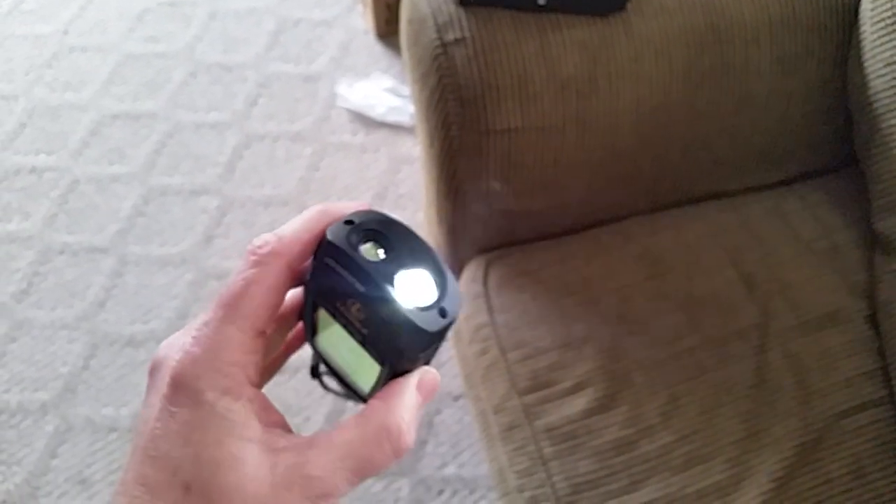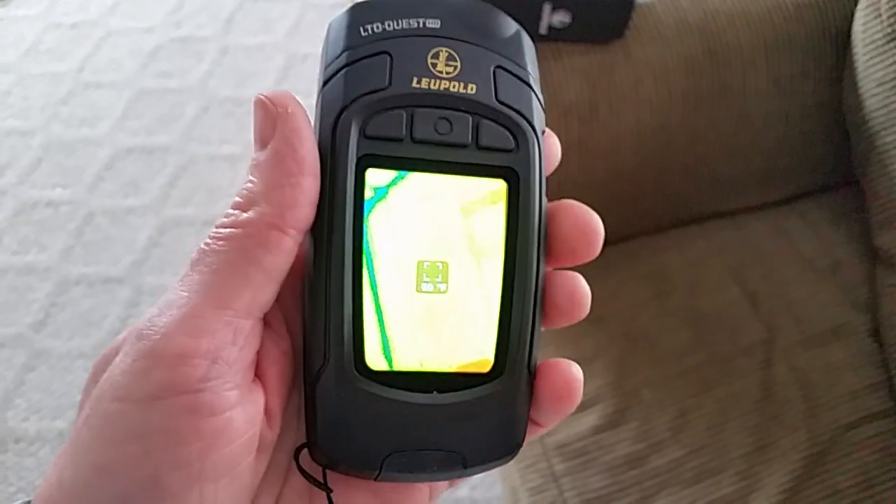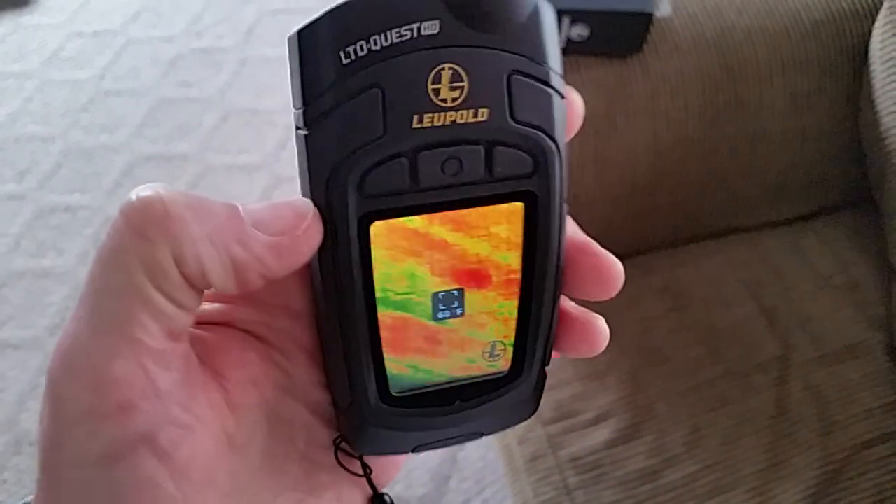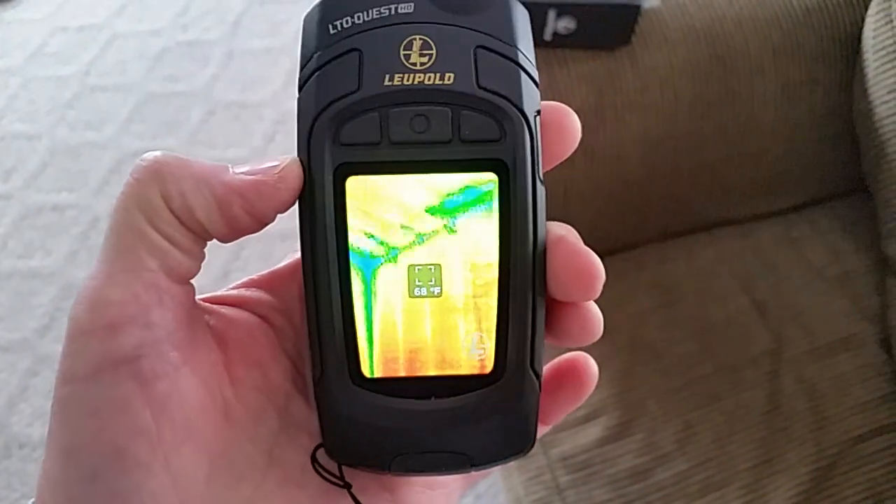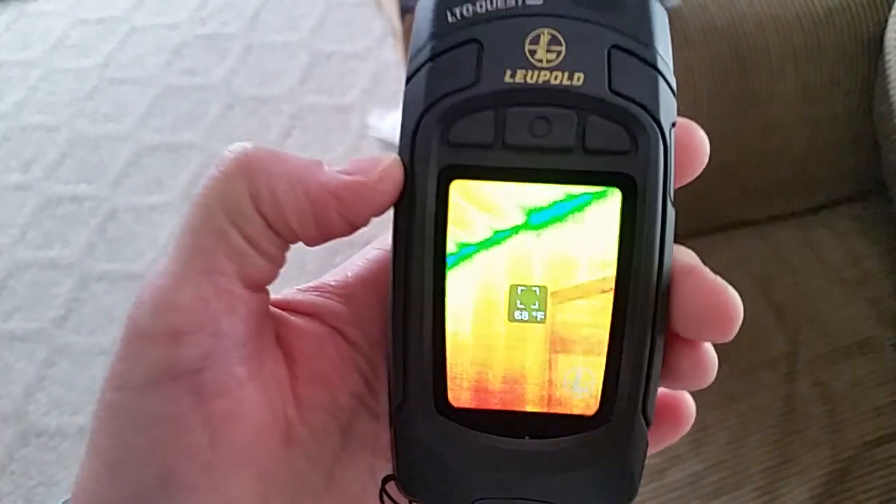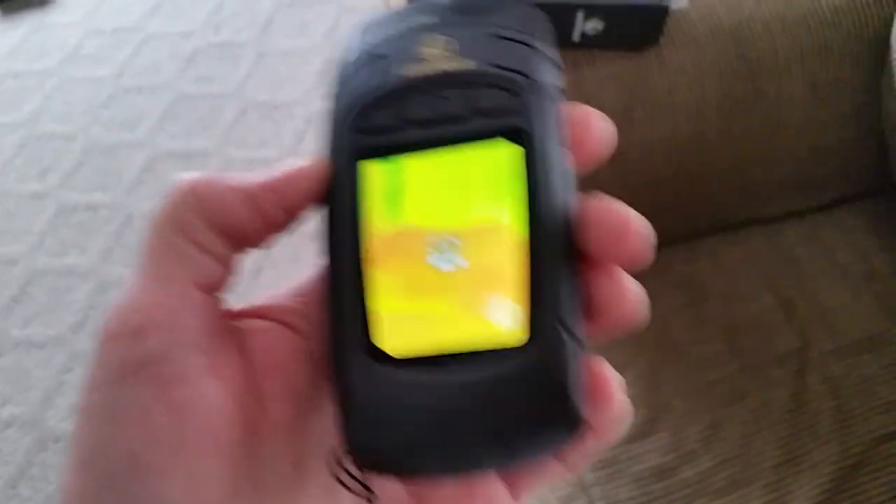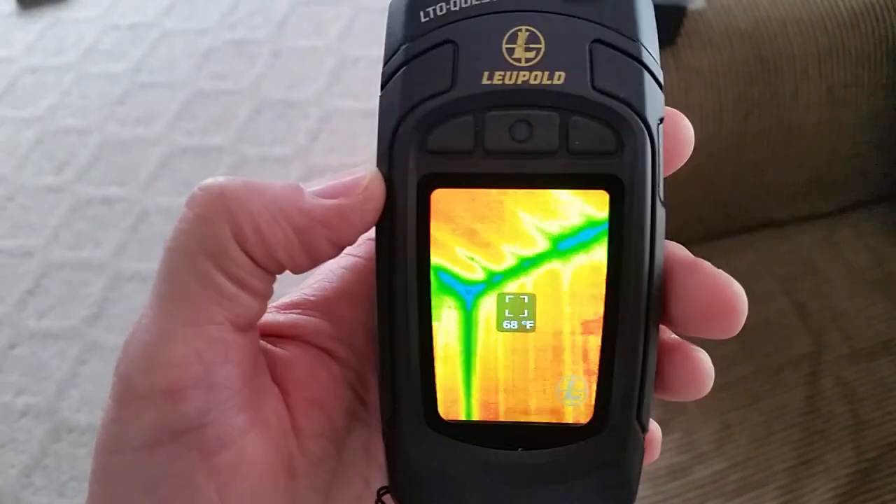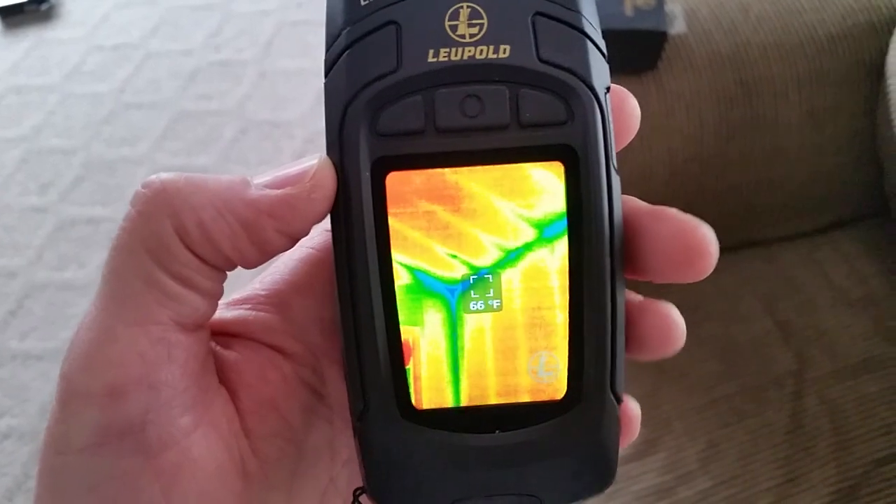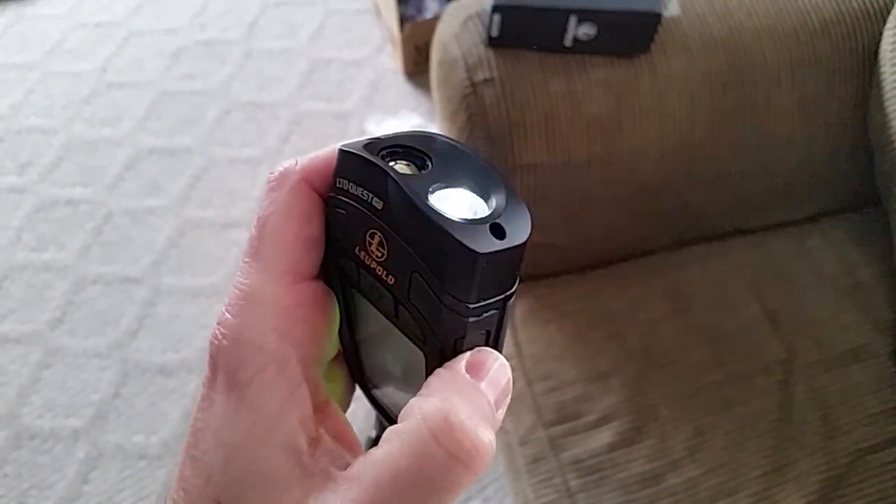Got a high and a low and a strobe feature. You can program the intensity of the flashlight through the menus. So it's a 300 lumen flashlight. So if you want the high to be 100%, 300 lumens, you can program it that way. The low, you can program it to be any range you also want it to be. So you could have the high at 80%, the low at 20%. You could have the high at 100%, the low at 10%, whatever you want it to be. So that when you tap the button, you get your high setting, then your low, and then your strobe.